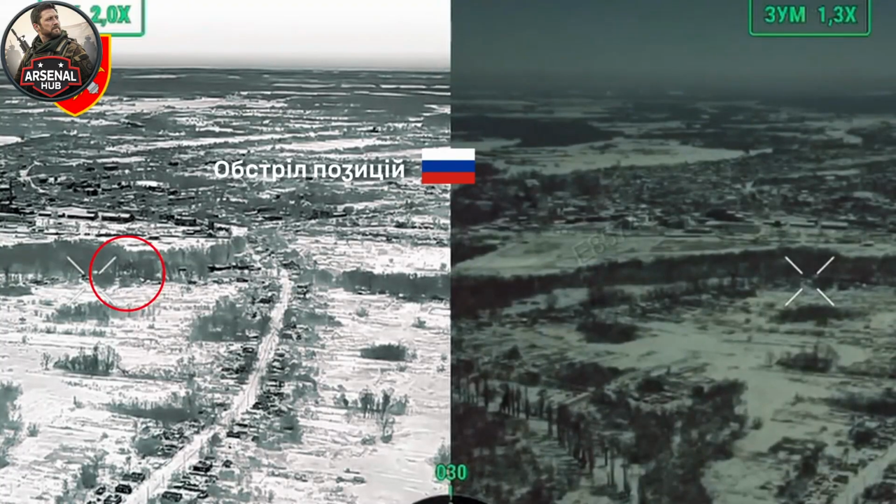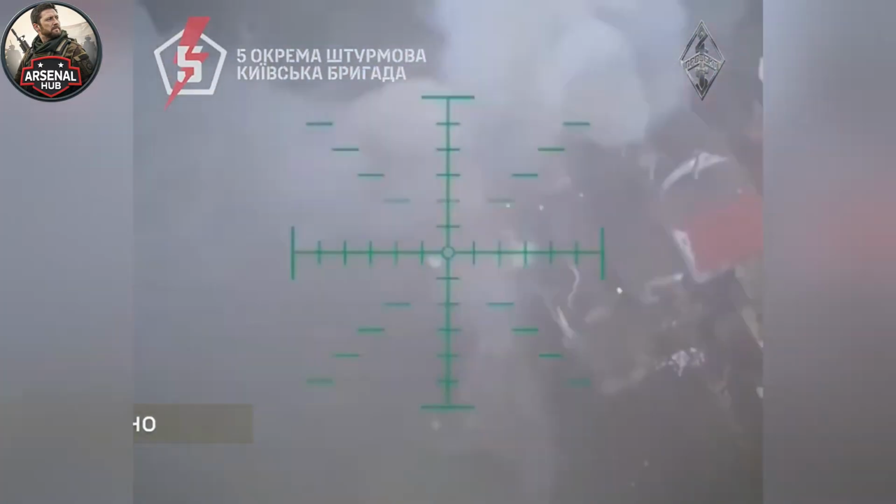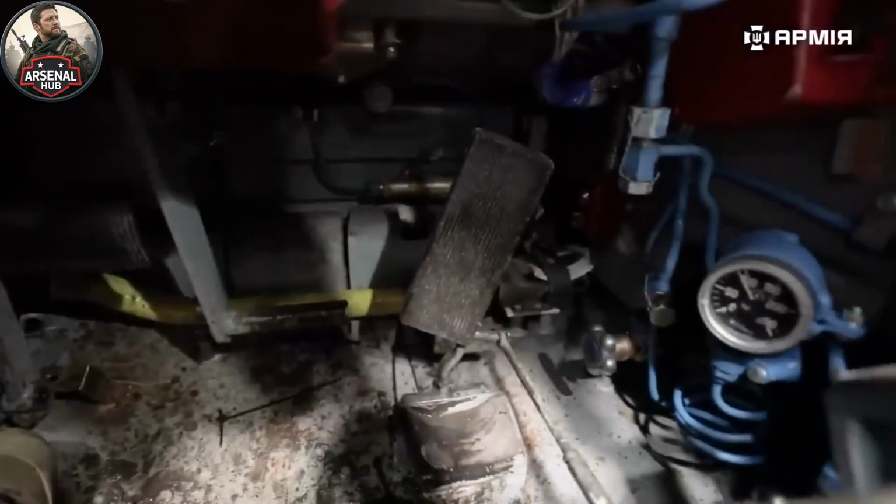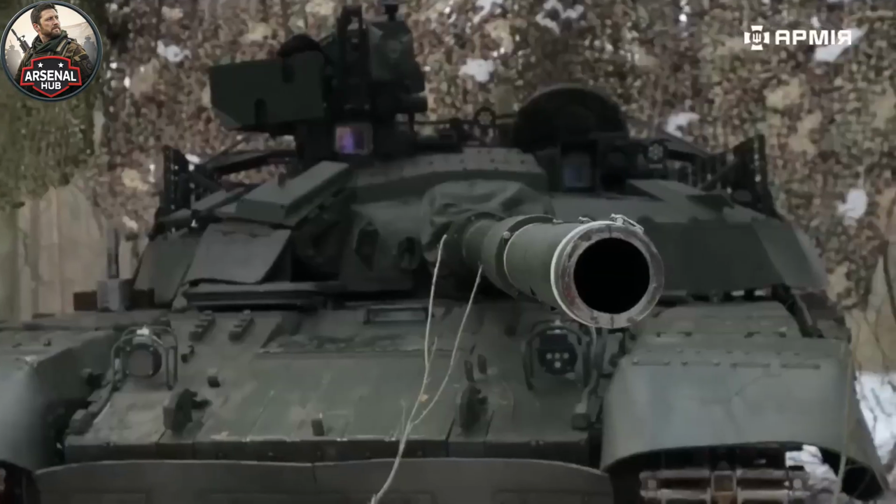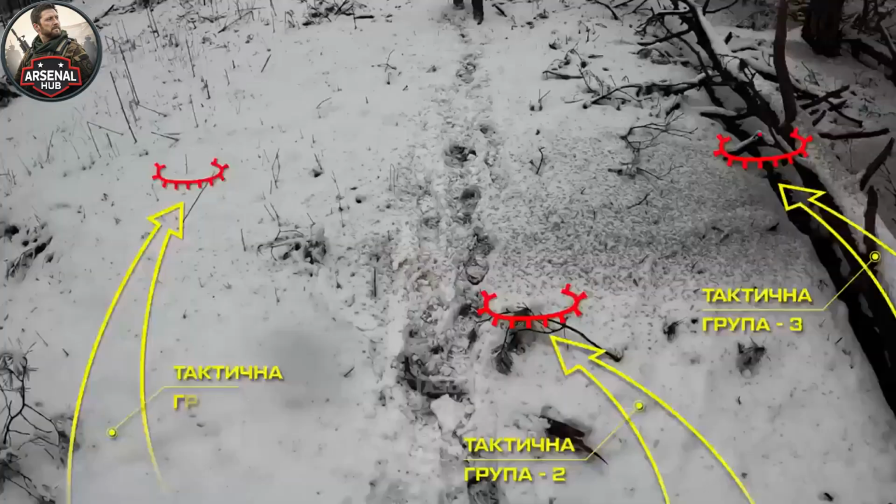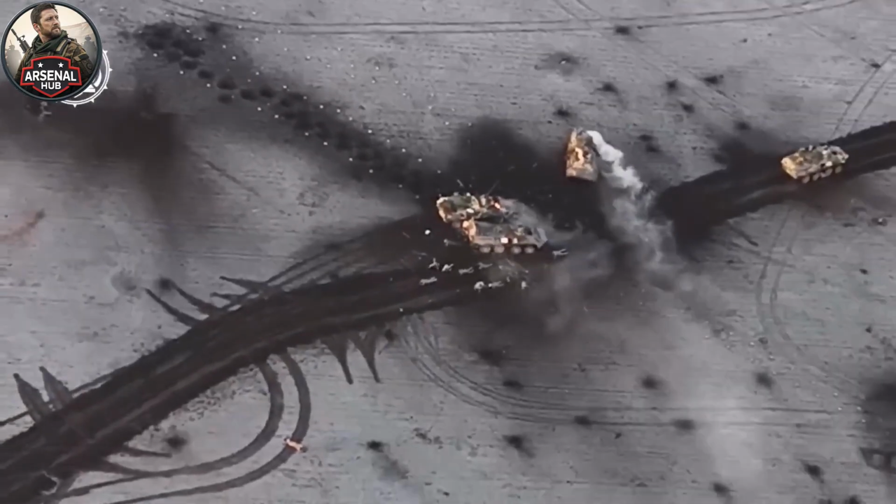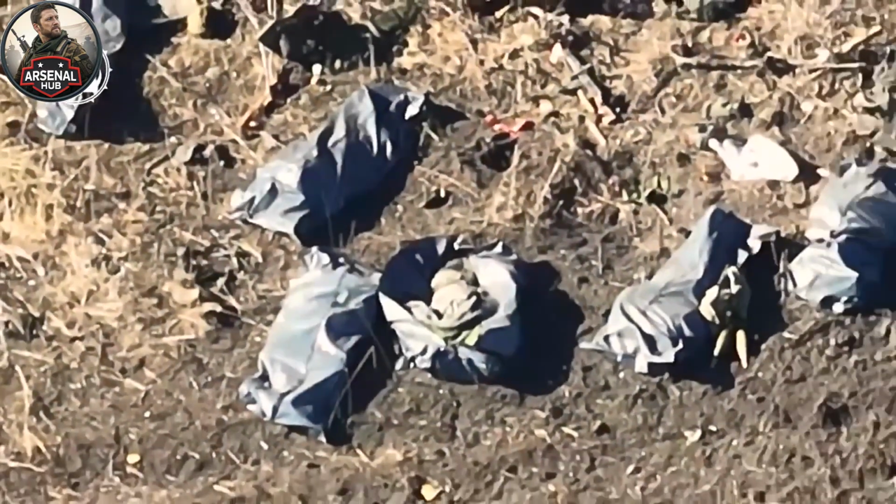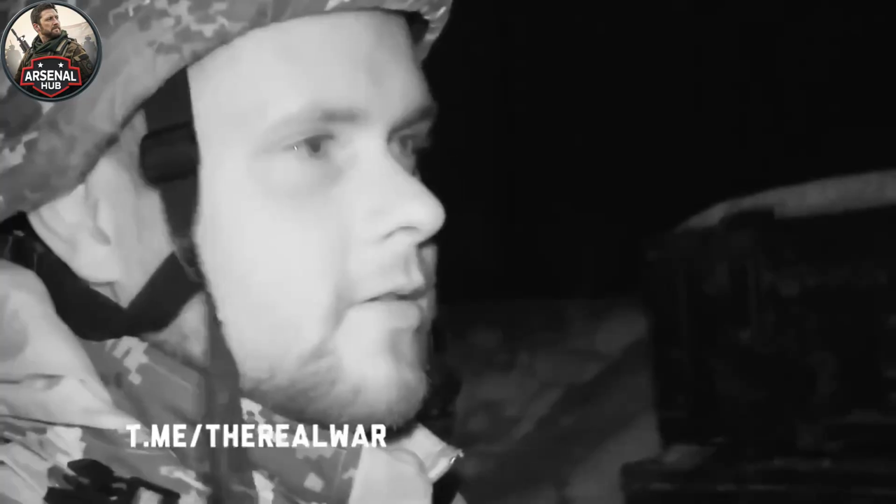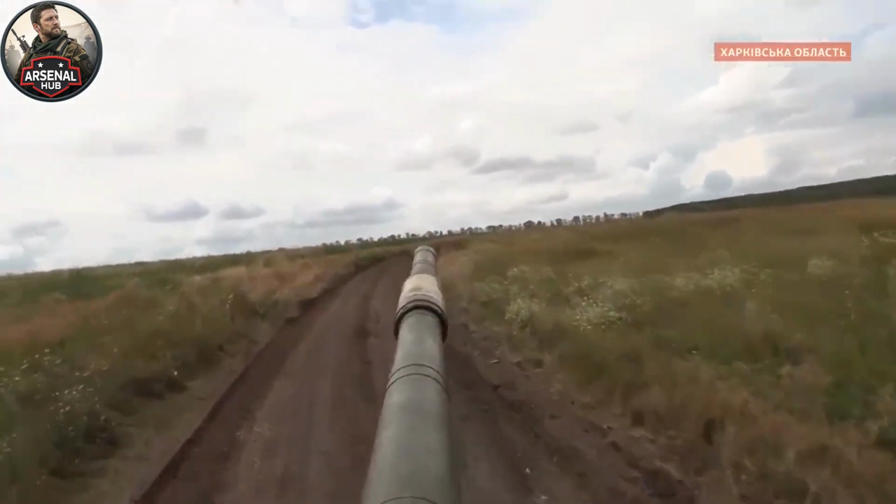The column was bringing reinforcements. Somewhere on the eastern front, a Russian unit was short on infantry, depleted by the attrition of days or weeks of fighting, requesting replacements to restore its capability for the offensive operations that Russian commanders continued to plan. The trucks and BTRs moving in the mid-April darkness were carrying those replacements. Soldiers who had traveled from assembly areas in the Russian rear, who were hours from reaching their assigned positions, who represented the forward edge of the Russian manpower pipeline that feeds the front.